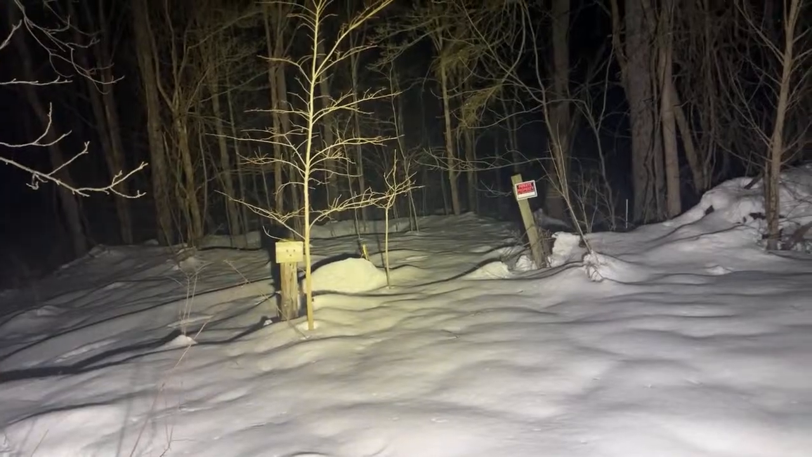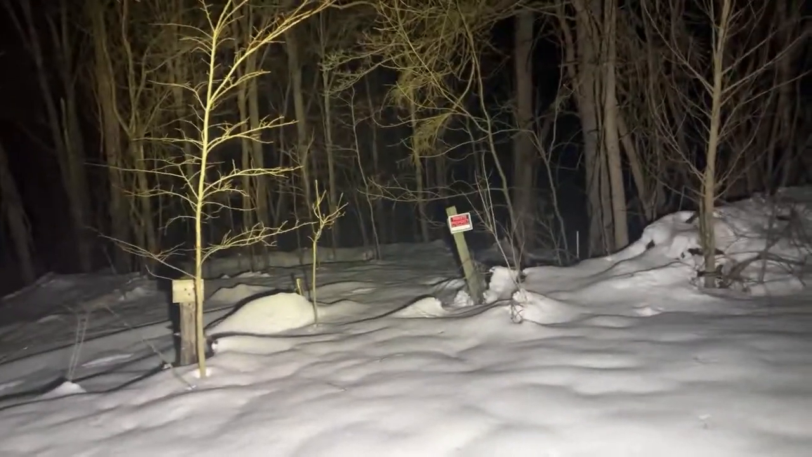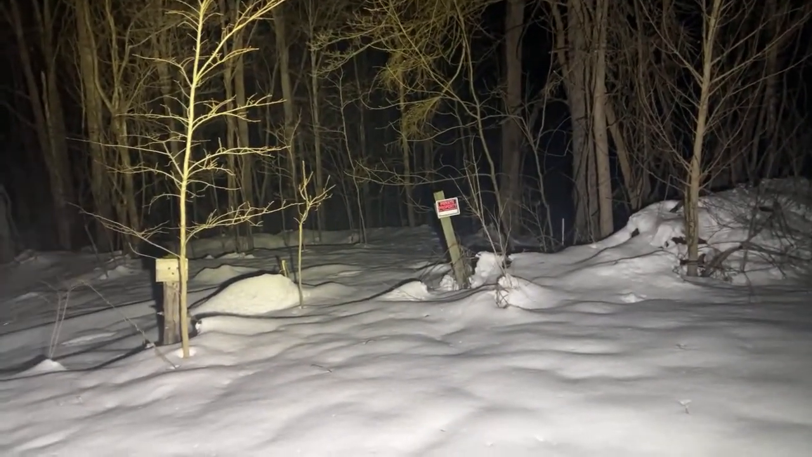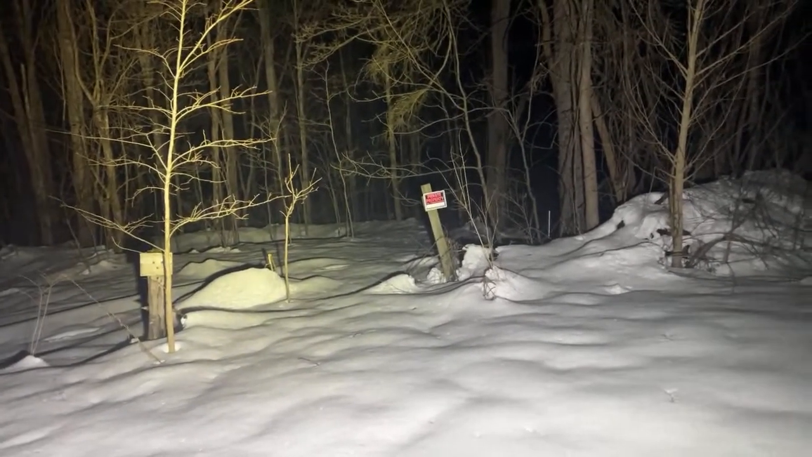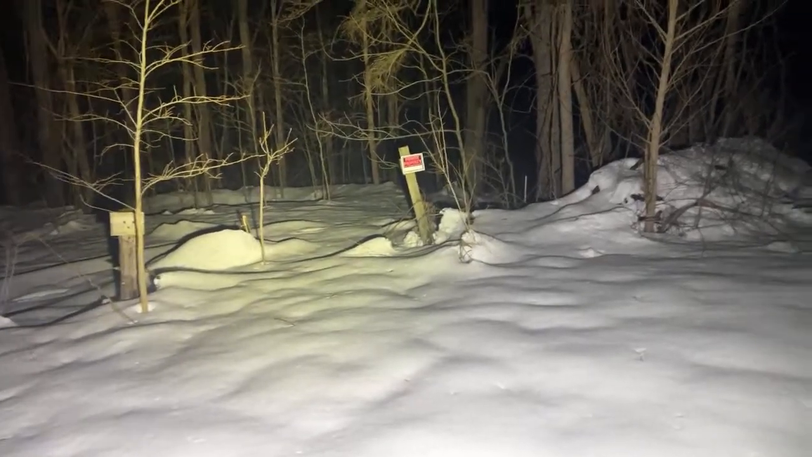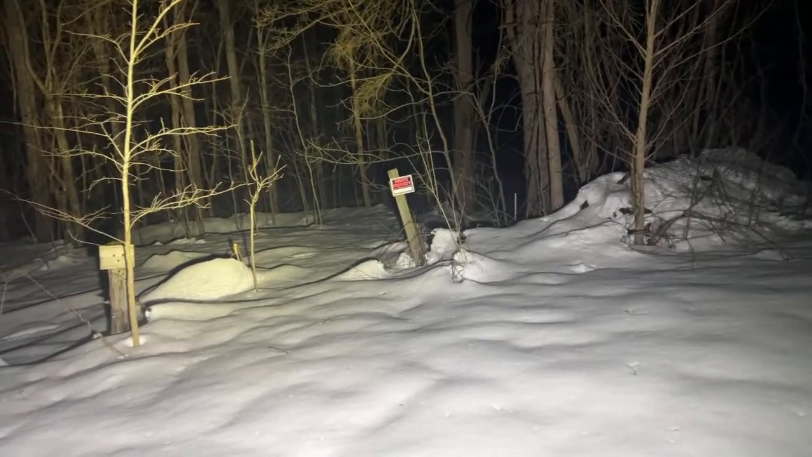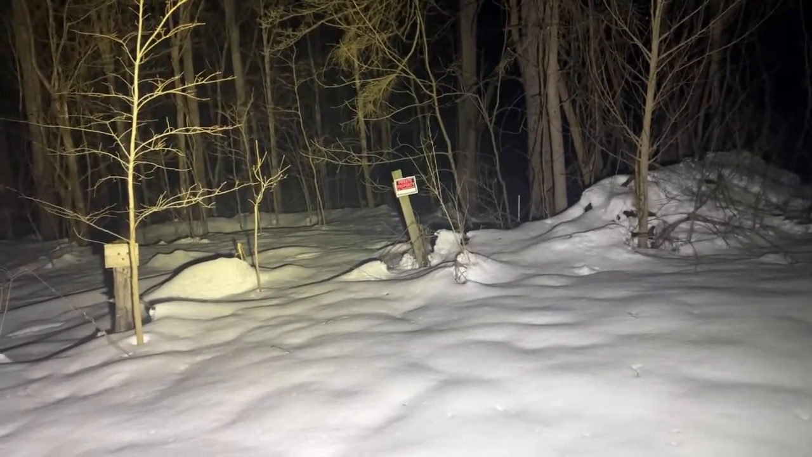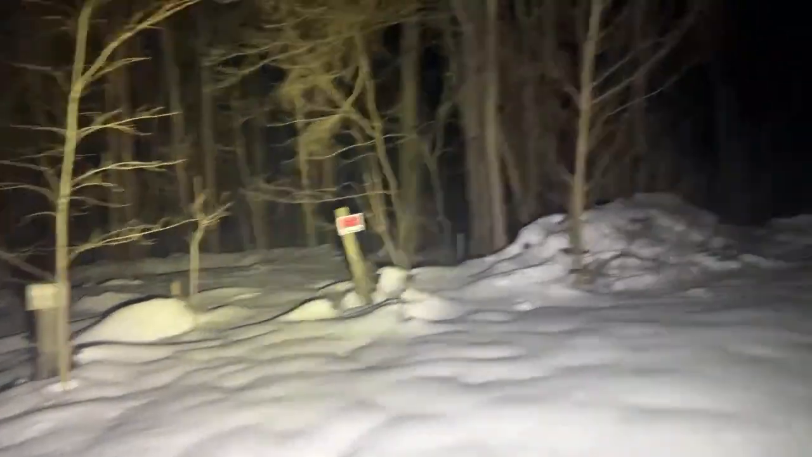Hang on, because I think that's definitely, I'm picking up some heat signatures far into the forest, but I cannot see anything. And they look like little dots, kind of like peeking around trees. They don't seem that awful warm, but they are pretty far back in the woods.